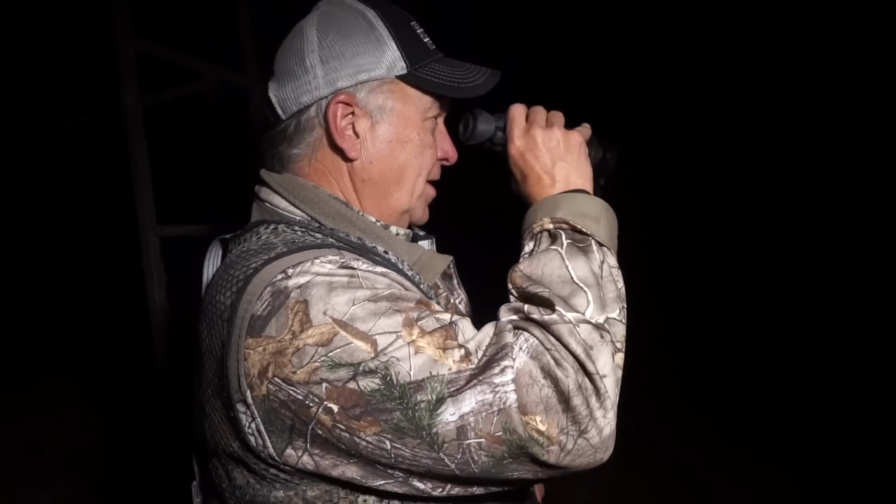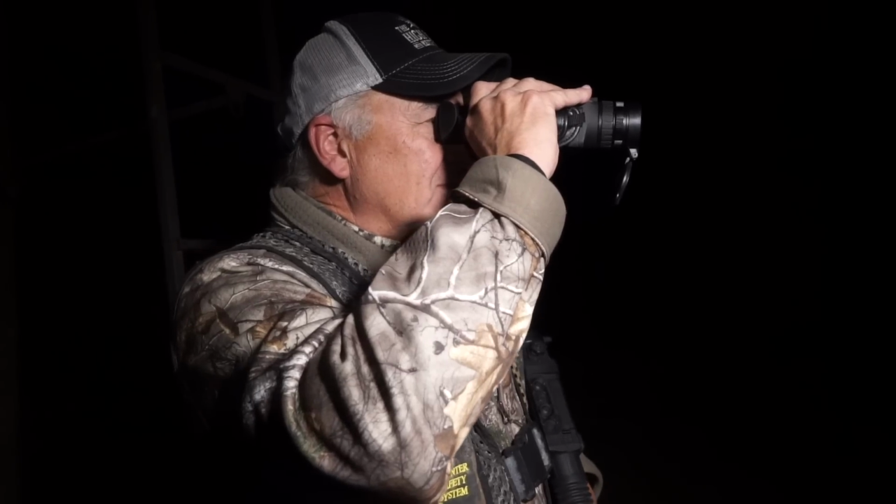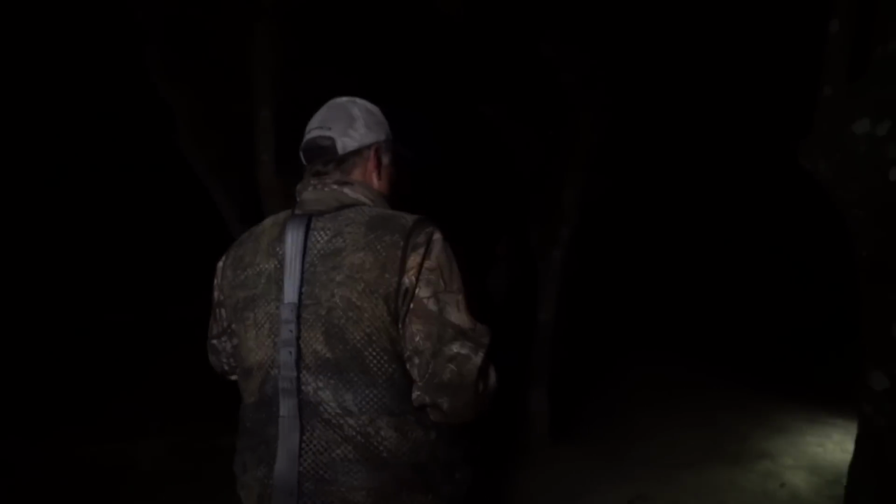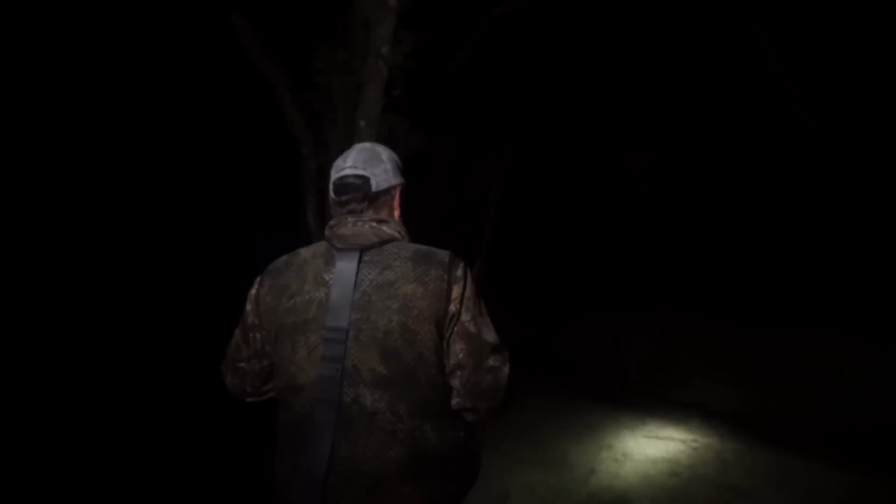All right, it was about 20 minutes ago that I wound up shooting that hog, and I heard him pile up out over here. And what I'm doing, I'm just looking to see if I can see him out there, and I can't. But a tree may be in the way, so what we're gonna do, we're gonna go over here and pick up our arrow, and then we're gonna go pick up our pig. All right, get a flashlight, we'll go. There's the arrow right there.